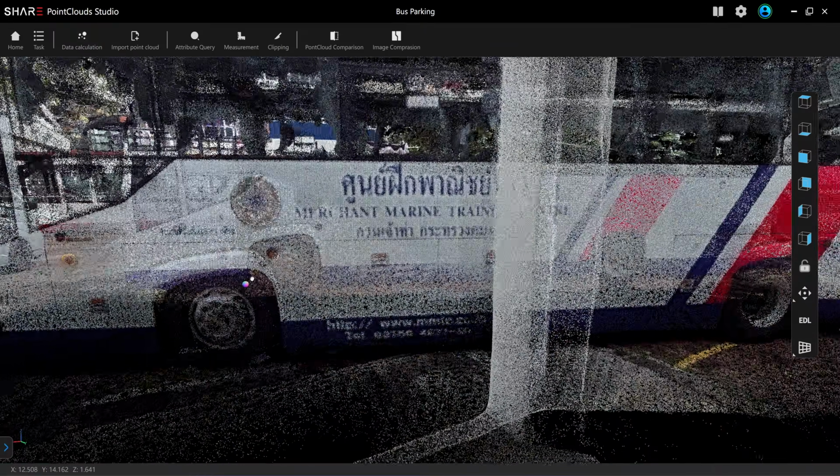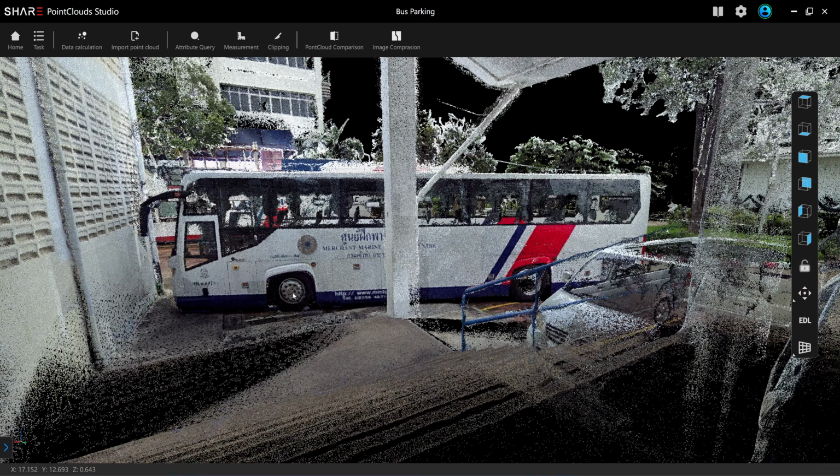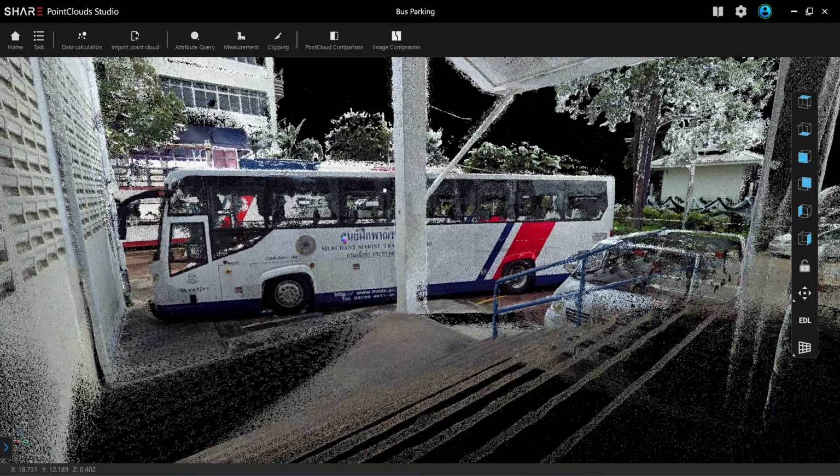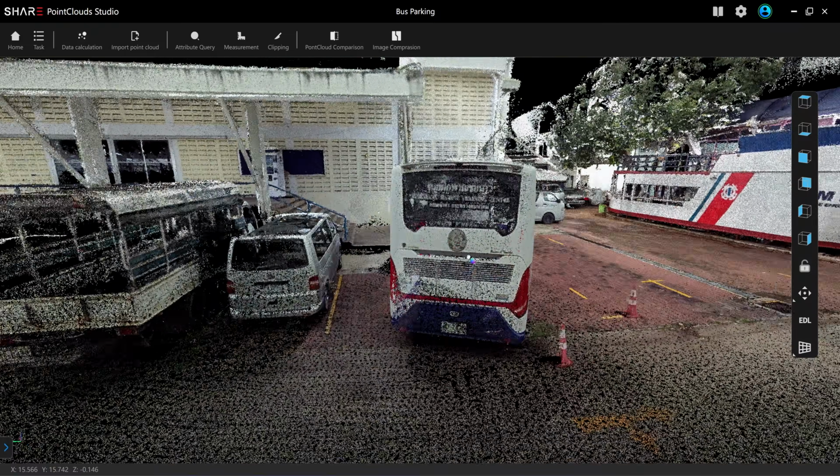Let's see, the detail on the wheels, it's all complete. I mean, the fender, the wheels, side mirror. Maybe next time I go back there, I will rescan this with the C1.